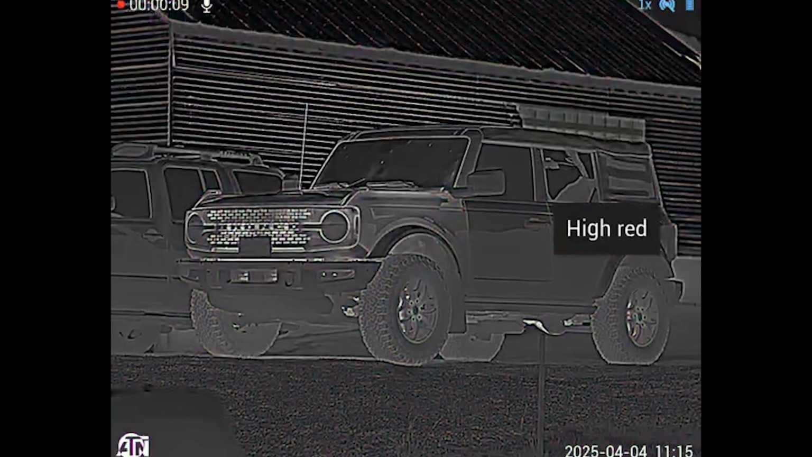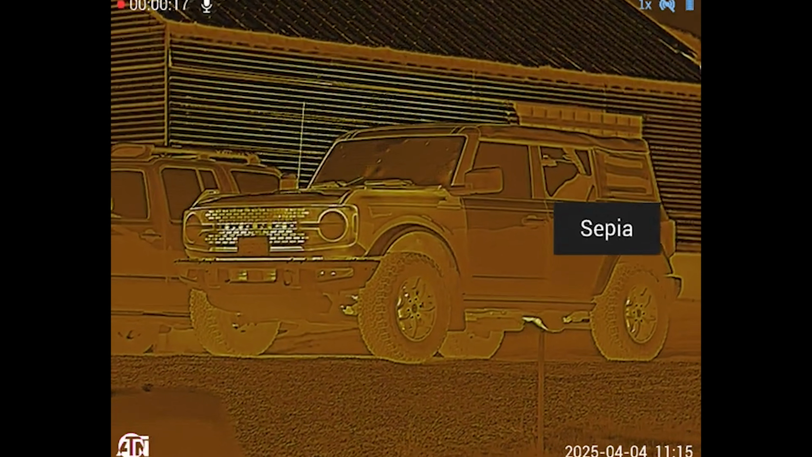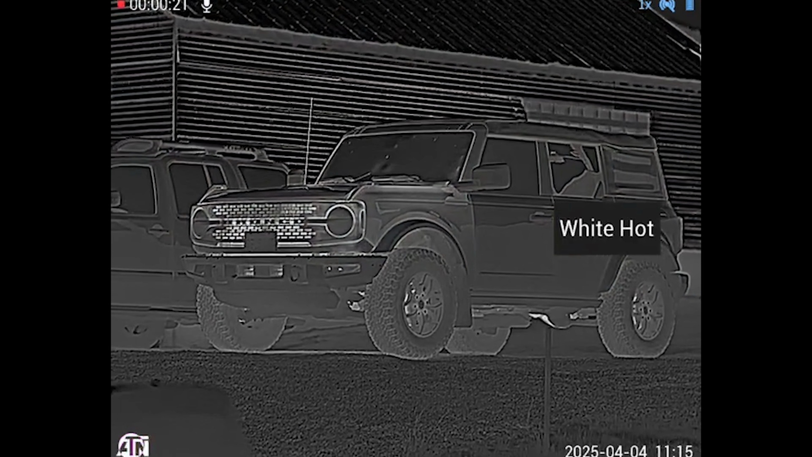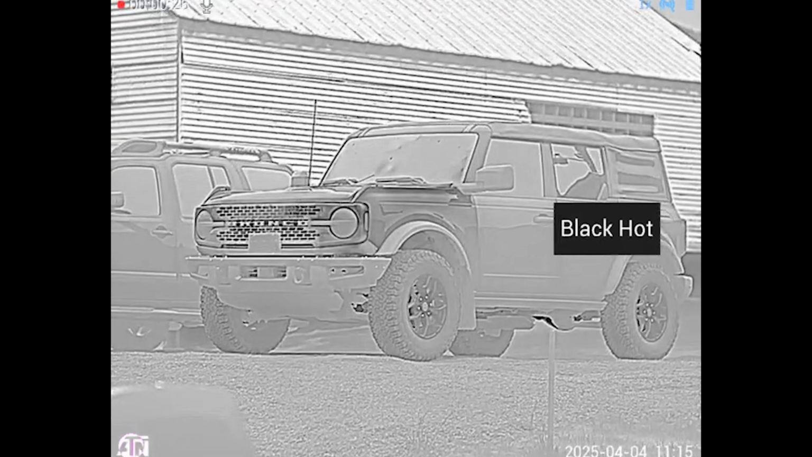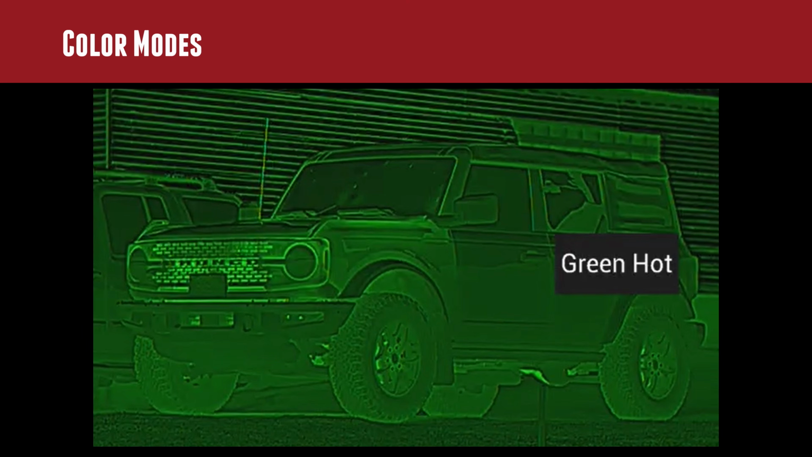Let's talk about color modes. The color modes are really a matter of personal preference. I think they're all definitely workable. I shot some footage after driving my Bronco, so it was kind of heated on the front here. You can see that here with green hot. So anything that is hot is going to be lighter green. Anything that's cooler is going to be darker green all the way down to black.